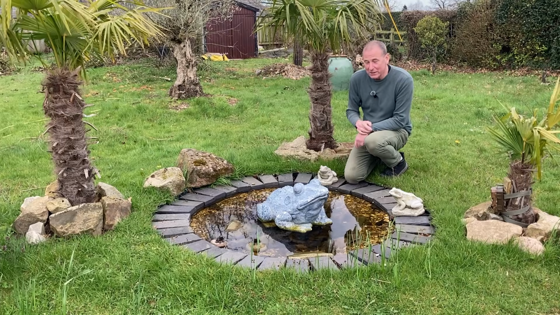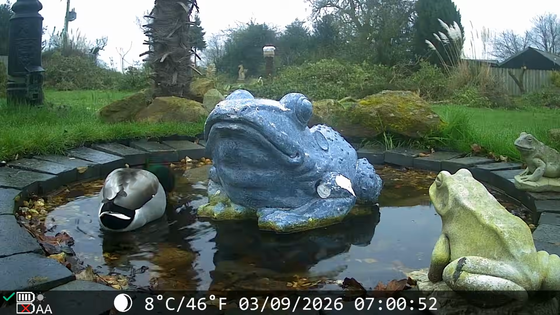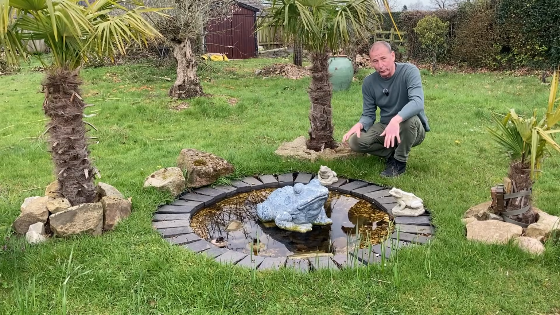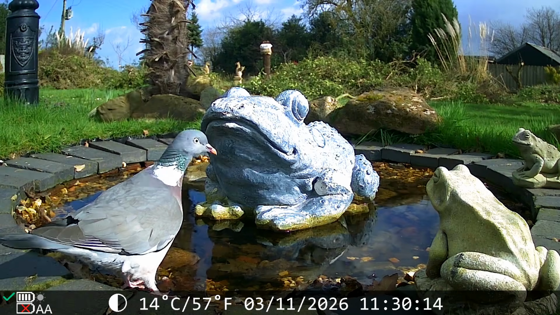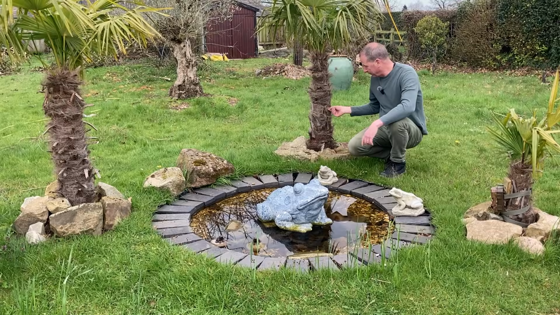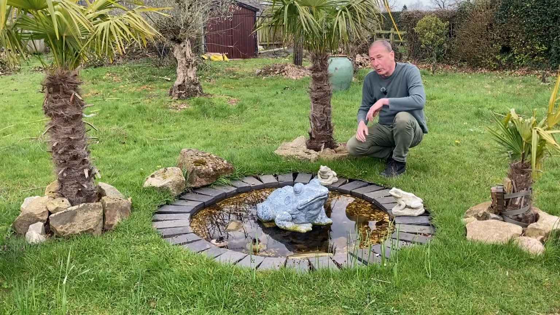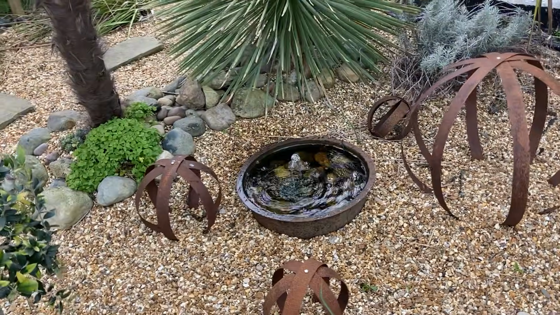And I've put a big resin toad in the middle there, and around I've got some stone frogs and various other frogs. And then I planted these Trachycarpus in. And it's been wonderful because it's been, in a way, a source of entertainment. I've had squirrels and pigeons and magpies and rooks and ravens and blue tits and wagtails down here. I'll drop in some footage. I've even had a raven coming down, taking this furry string off the side of the Trachycarpus, presumably to go and make nests with. So I just thought I'd share with you my water features.